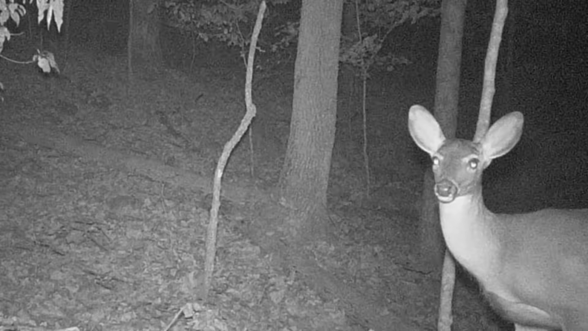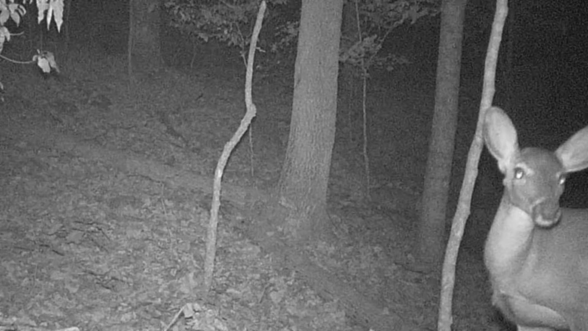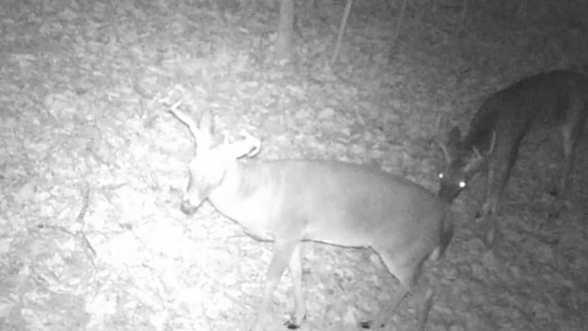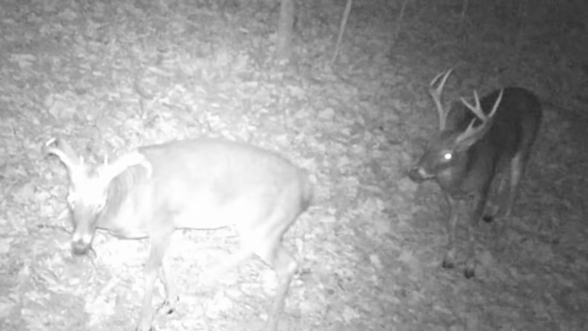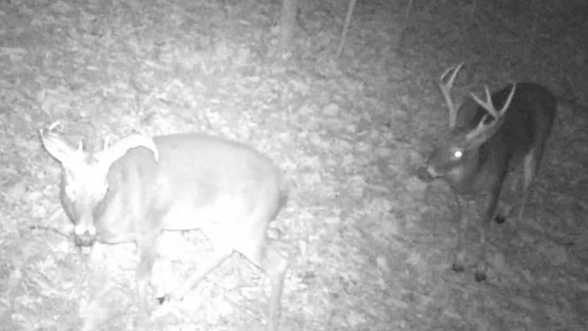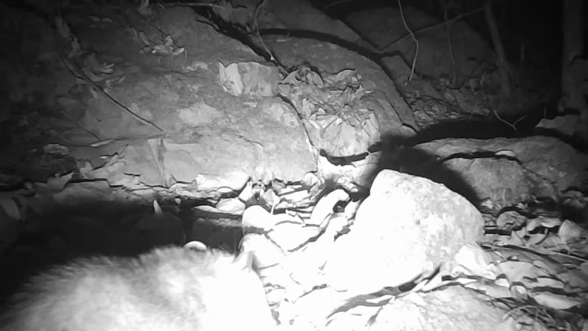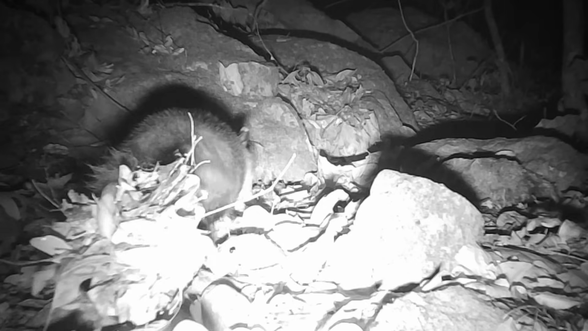The little old does. Too much going on for them. Here's some big bucks right here together. Nice ones. I know they'd come out of them back ridges as time went on. And down on a little trail here of rocks.